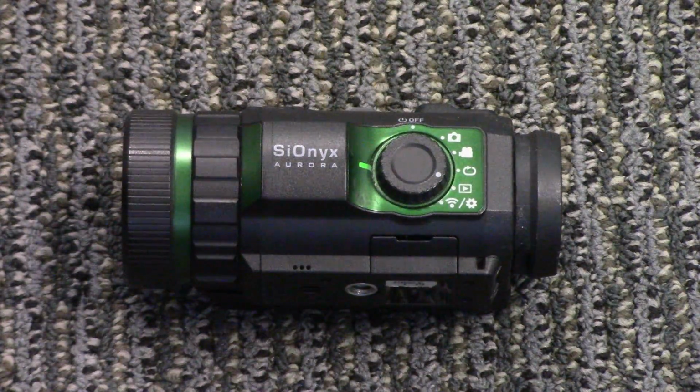The fourth position at the 4 o'clock position on the camera is your playback mode. You can look at that to see what you've already done, either still pictures or video. Just review what you've taken to see if you got what you wanted, basically.